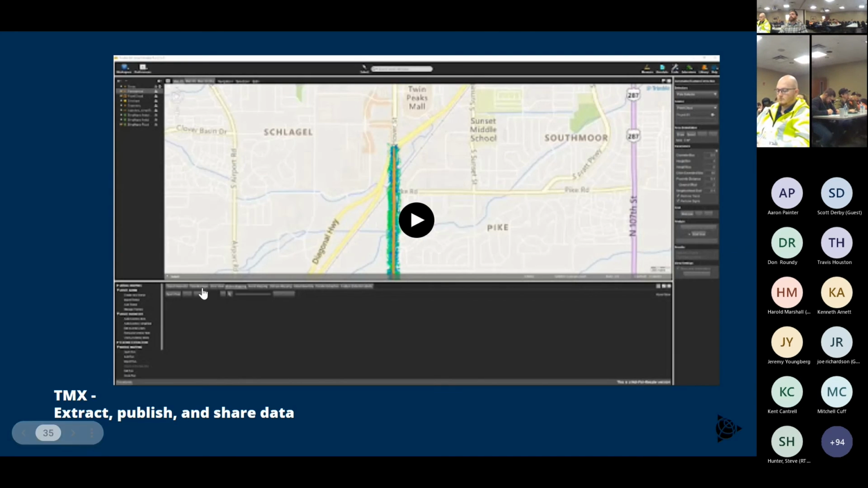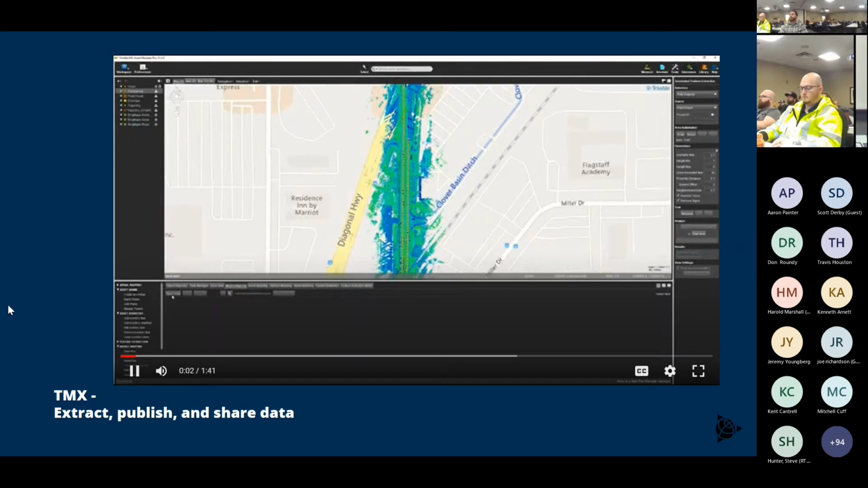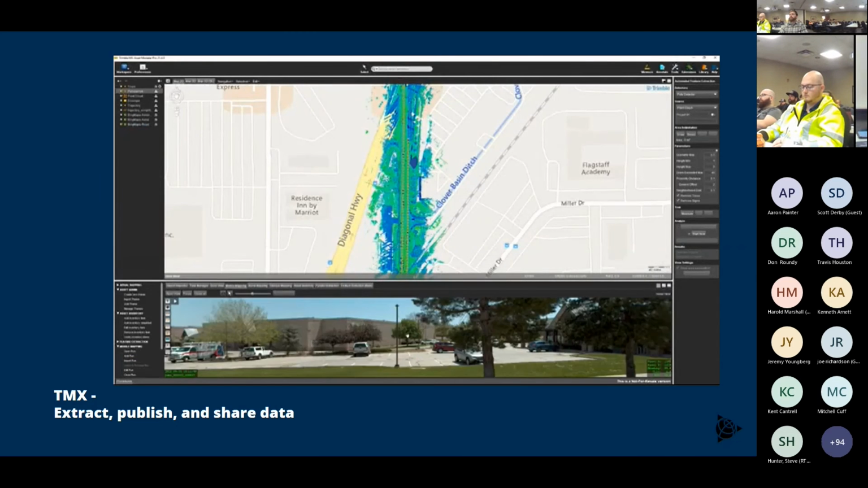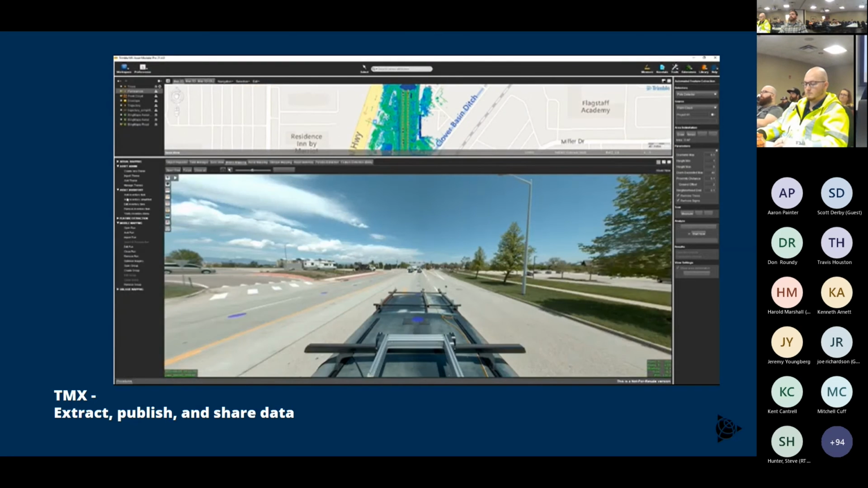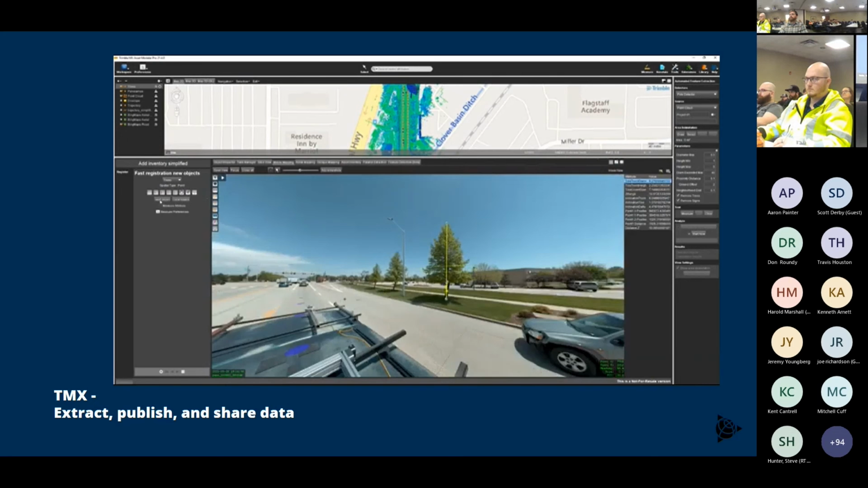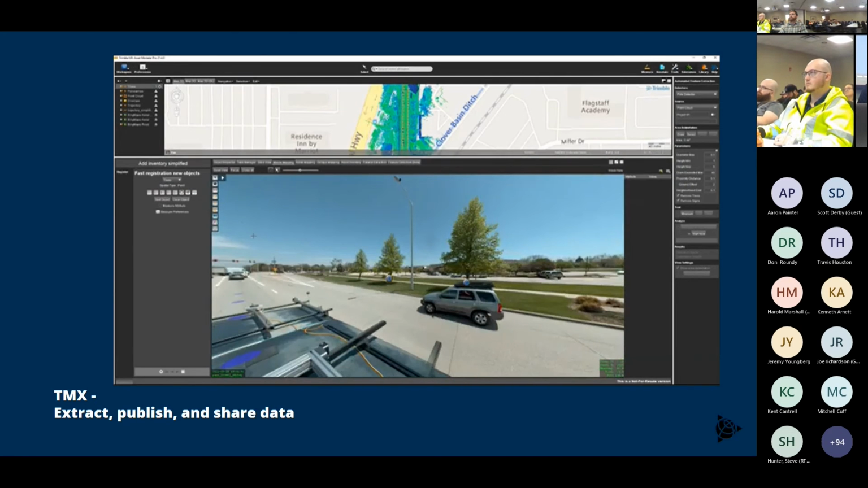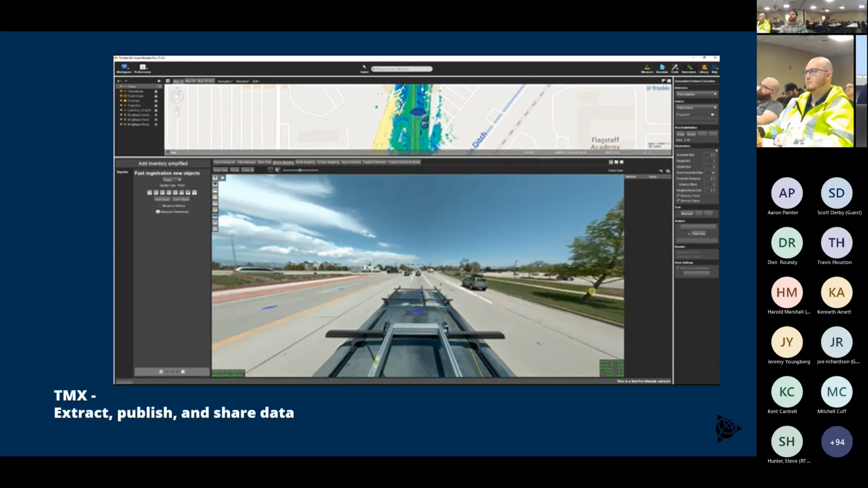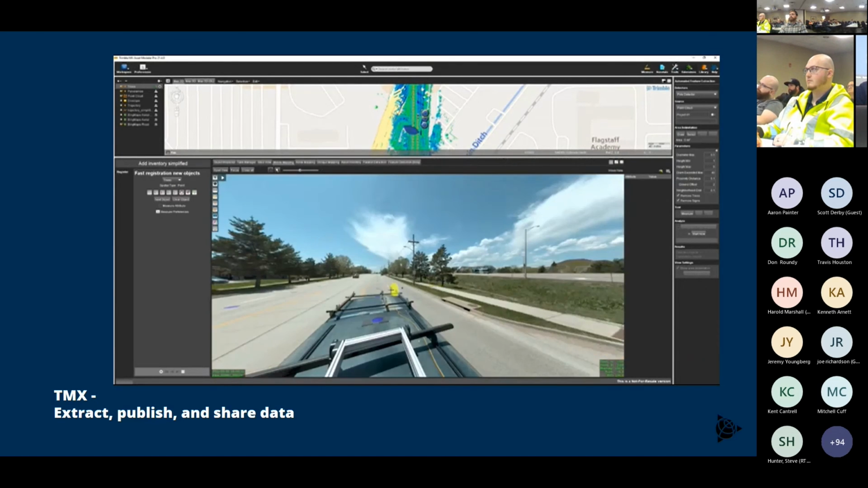I wanted to touch on some of the other software packages. Like I said, you can stay in TBC for the whole process now, but another software that we sell is TMX. It's a feature extraction software that handles things a little differently, has a few more features than TBC because it is focused on just the extraction process. So you'll see here, I'm automatically extracting trees, which is something you can do in TBC, but it's a little bit of a personal preference thing.